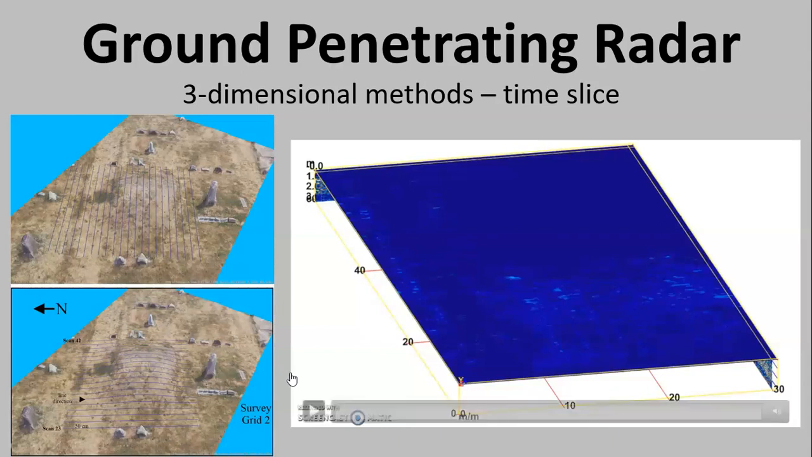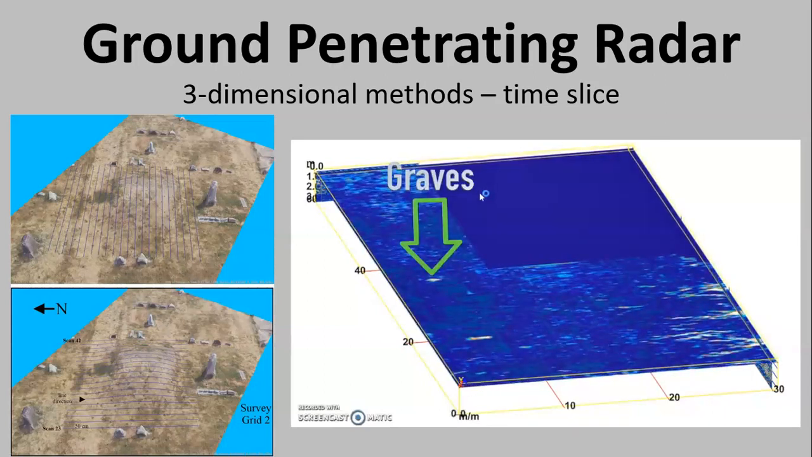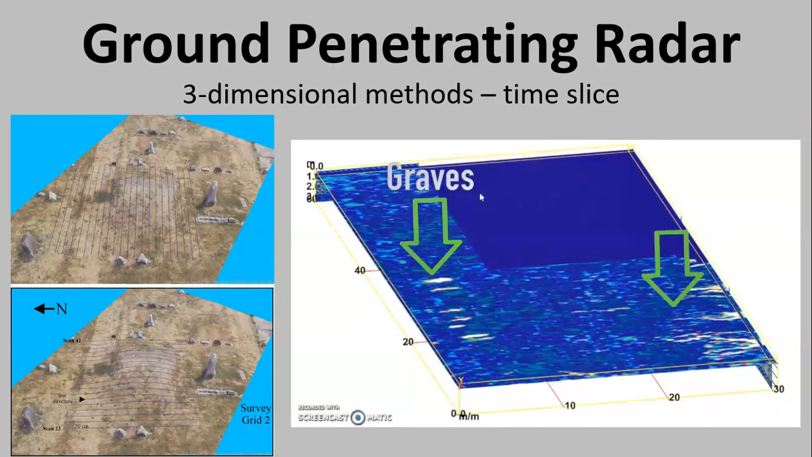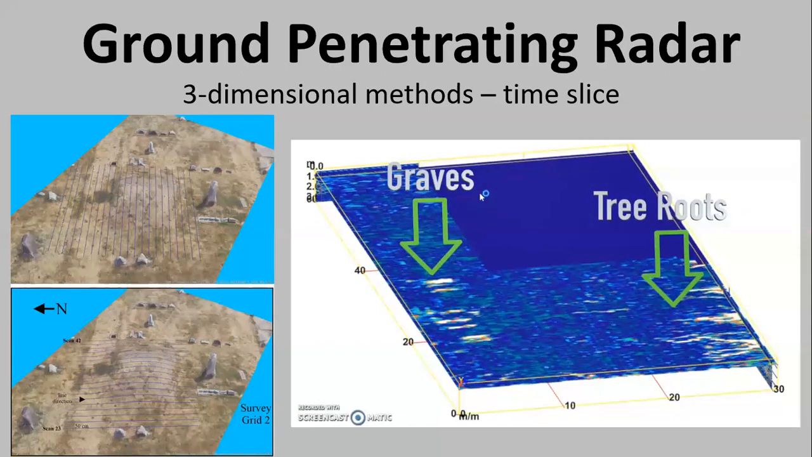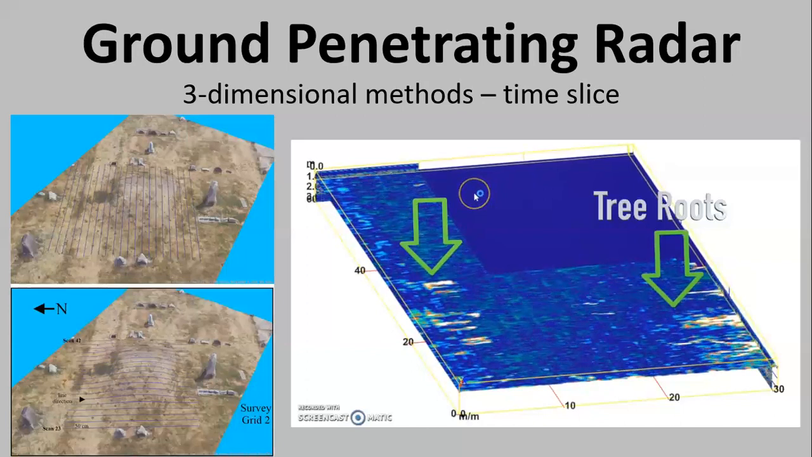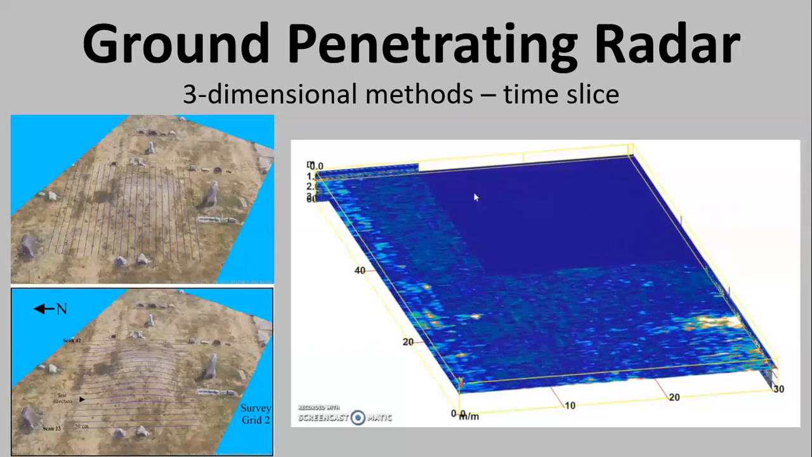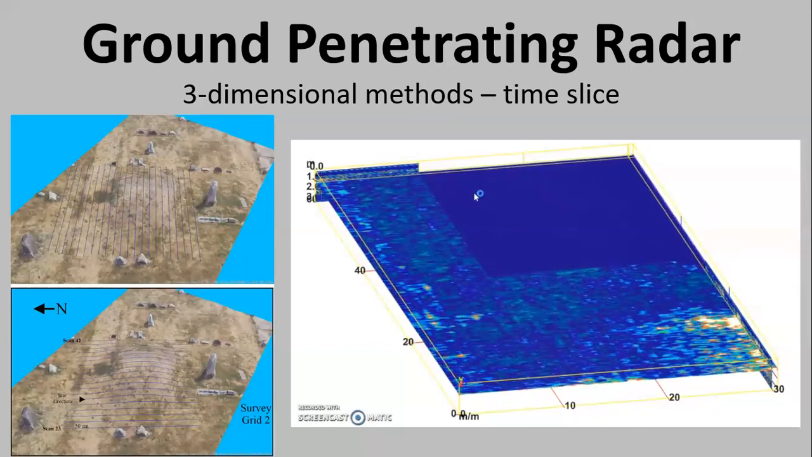So I'm going to push play here. Right now it's going down through the ground through slices, and it's showing the graves on the left-hand side, and then you can see some tree roots where those trees were popping up on the right-hand side. This is another method you can use, these time slices in the ground, to see what objects are there and at what depth.